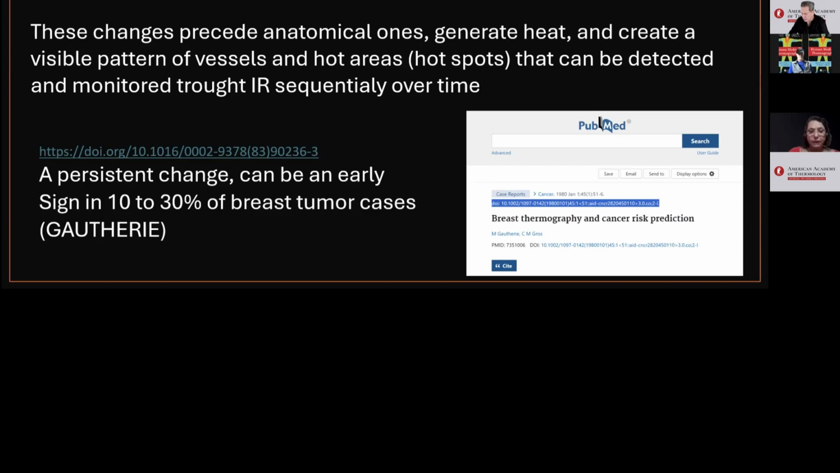These changes precede the anatomical ones, generate heat, and lead to a visible pair of vessels and heated areas, hotspots, that can be detected and monitored through infrared image sequentially over time. A persistent alteration can be an early sign in 10 to 30% of breast tumor cases.